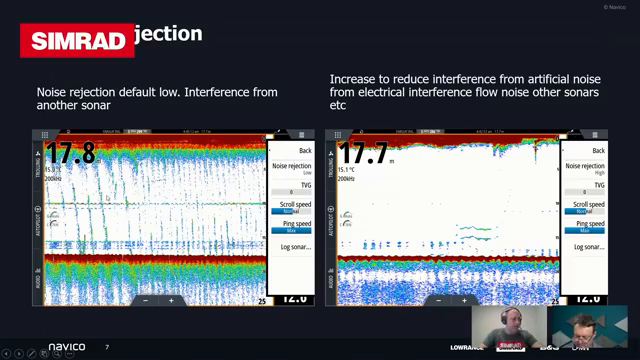Or if you've got a bigger boat, you might have two sensors on there. So it's probably worth having a look at being able to turn one off. If it is someone else fishing nearby, effectively what's happening is you're picking up their signal as well. So by increasing the noise rejection value, we change the pulse repetition frequency of our sonar. So we change the rate at which it's firing, and that helps reject or ignore some of those other returns that are coming back. The side effect of having that noise rejection set quite high is you'll see the image becomes a little bit more grainy and not quite as well defined.